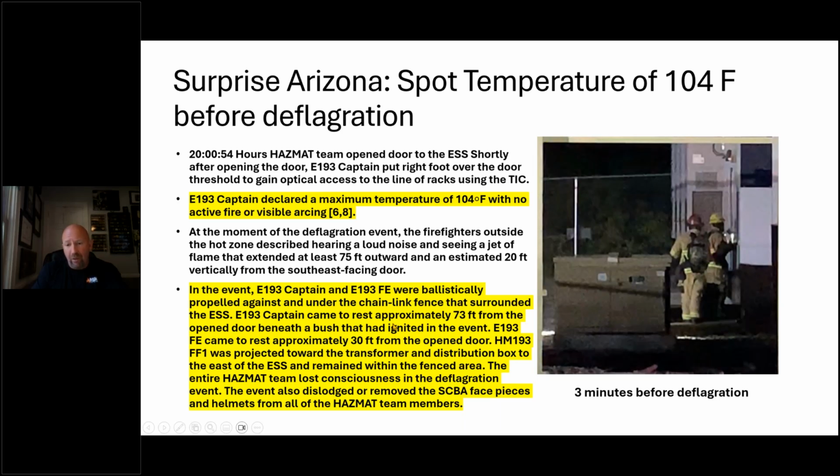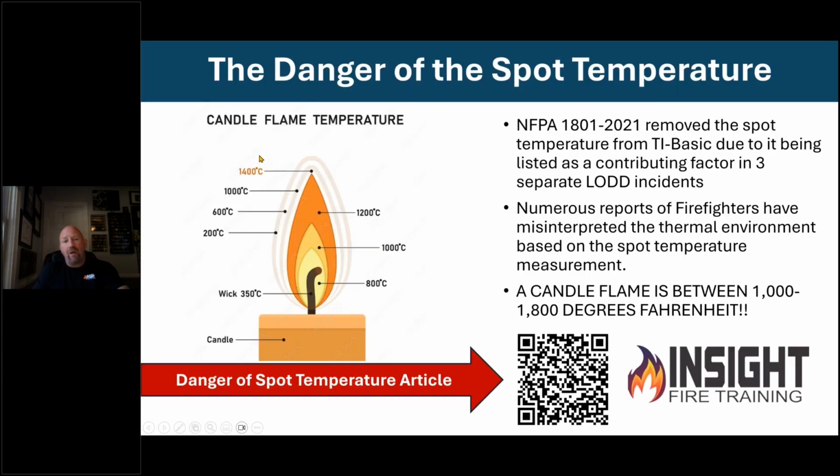What are you dealing with here? This is not a regular Class A fire. It should not be treated as such. Keep that in mind, because we are way above our head when we're dealing with these with a fire service TIC and not understanding the power of these things. So let's talk about the danger of the spot temperature in reality.